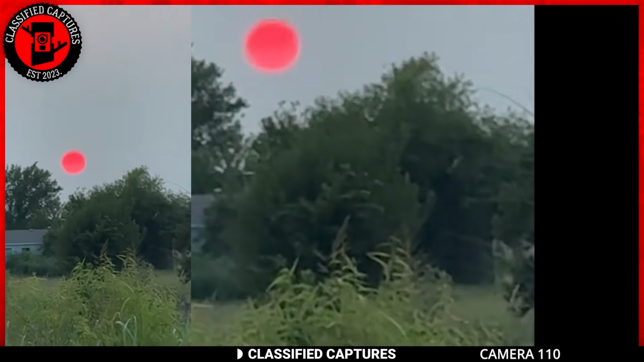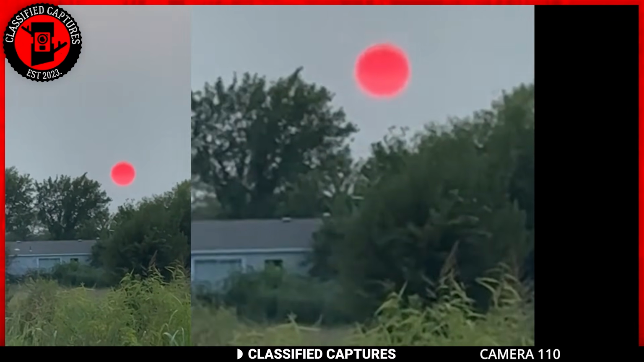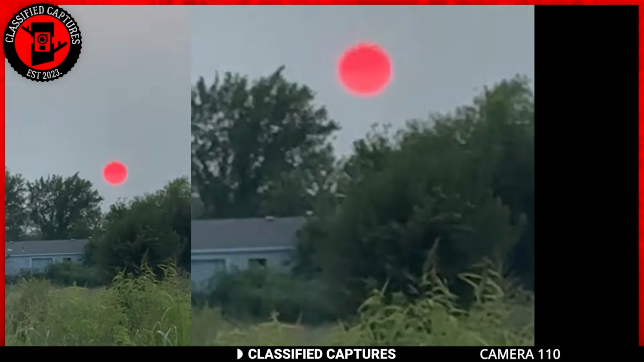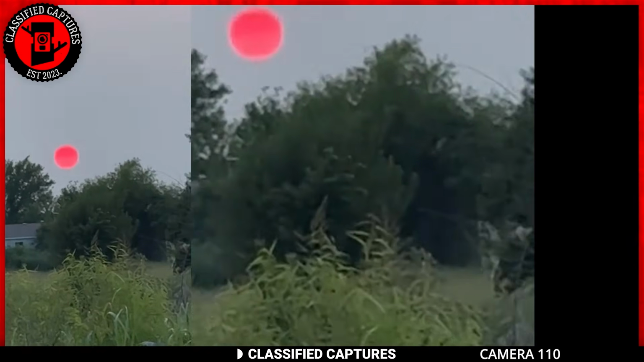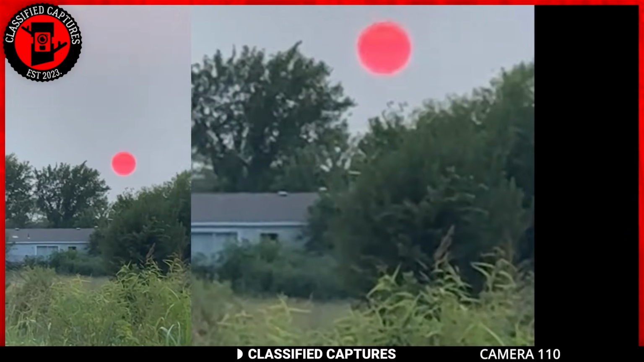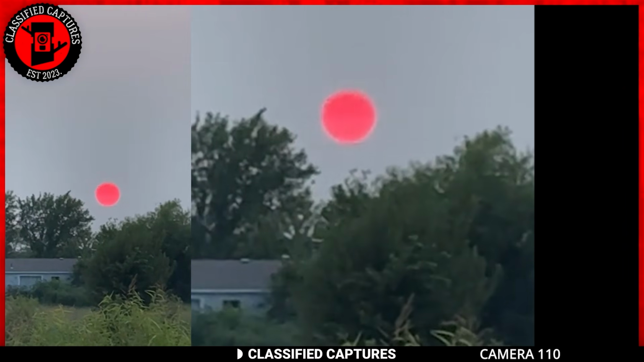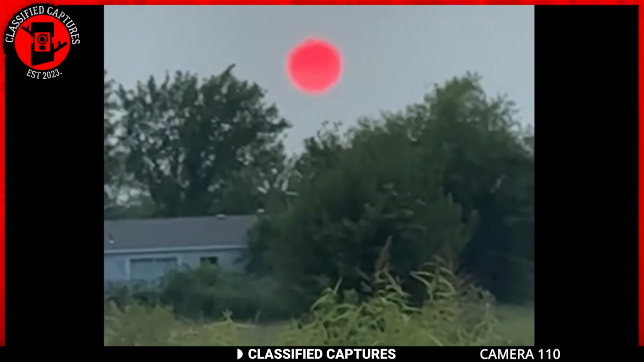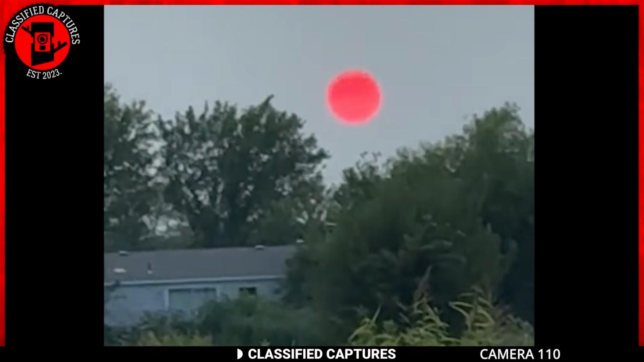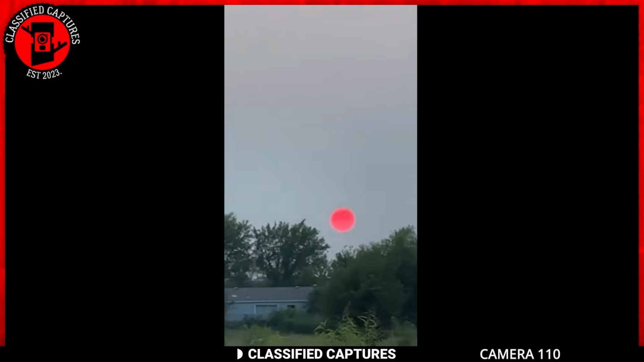Additionally, particles in the atmosphere such as dust, pollution, and water droplets can further scatter and filter the sunlight, enhancing these vibrant colors. This is why the exact hues can vary depending on the weather, air quality, and other environmental factors. So while the sun might look red or pink in this particular image, it's all due to the fascinating interplay of light and the Earth's atmosphere. At least, that's what the science says.